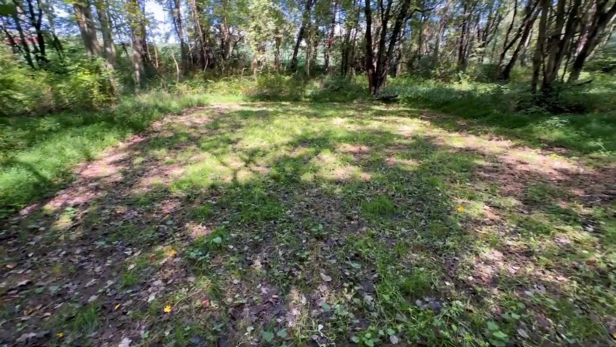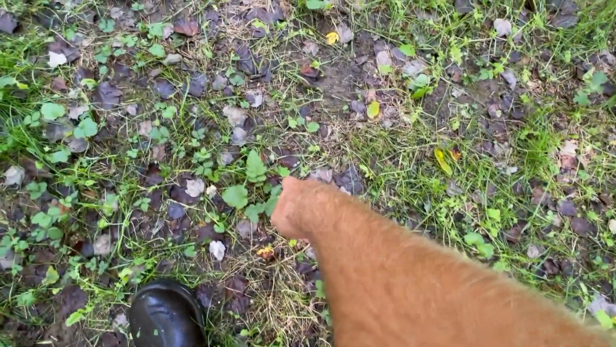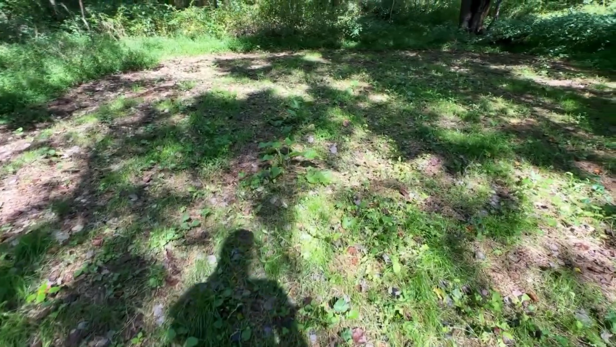Here's a small little kill plot that I planted that didn't really do too much. There's brassicas and stuff growing in it. There's a little bit of clover. There's some forage seeds in here, but the weeds and stuff took over, and it's something that I'll try again next year, I guess. It's still a cruising spot for deer, though.